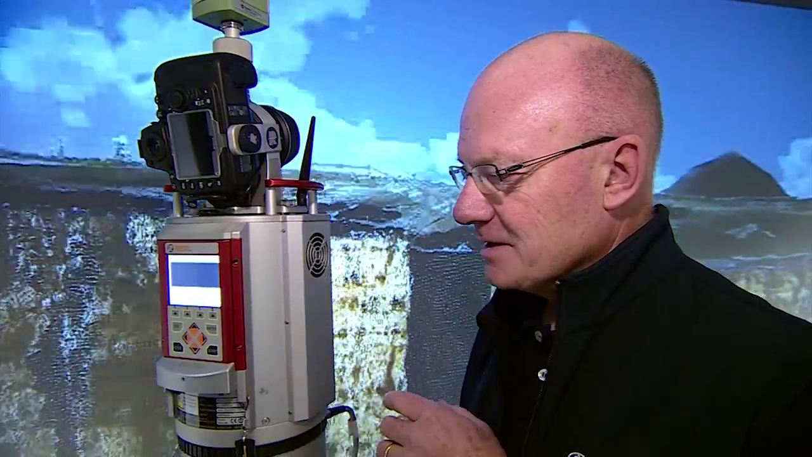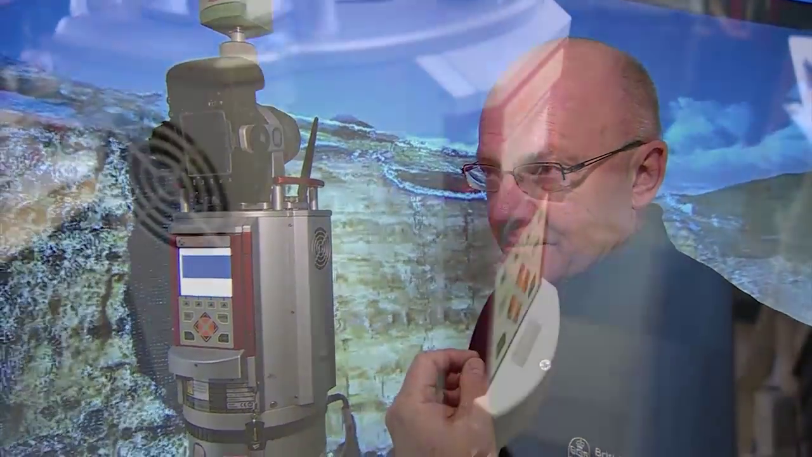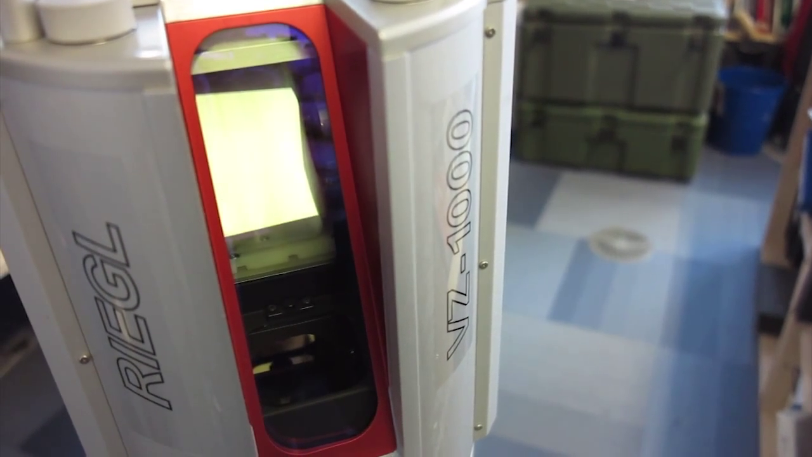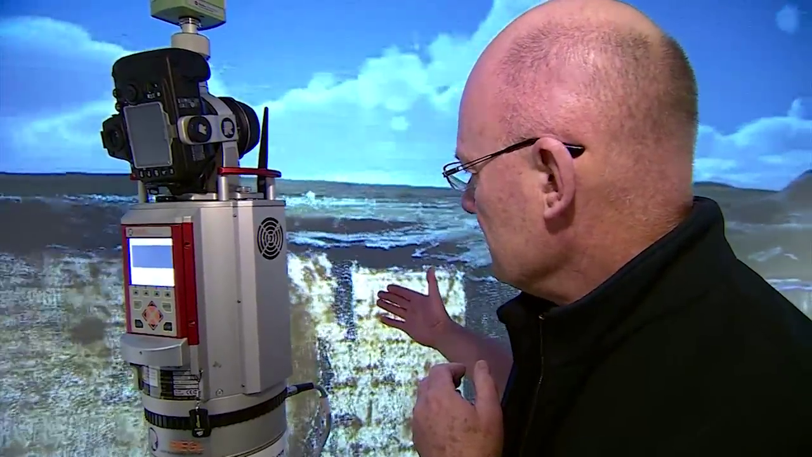Well, the laser scanner gives us the ability to create three-dimensional computer models of any terrain, for example, cliffs, landslides, and so on. It works on the principle of a pulse of laser light which goes out from the machine, bounces off the target, comes back, and the time of flight is measured. Now, this is happening hundreds of thousands of times a second. It's extremely accurate, and it enables us to produce models like this that you can see on the screen.